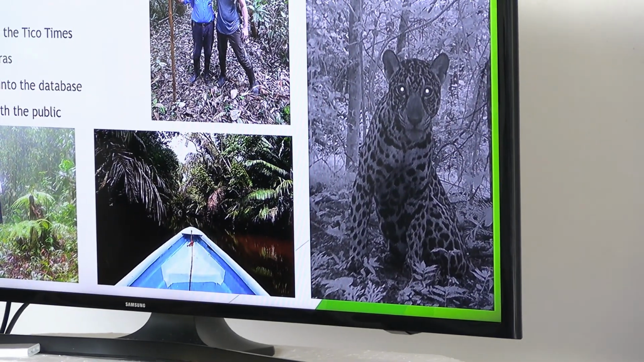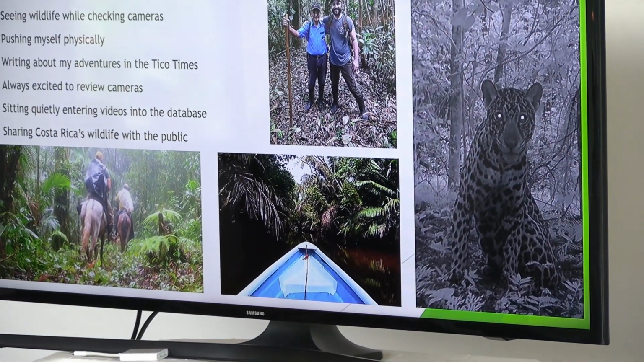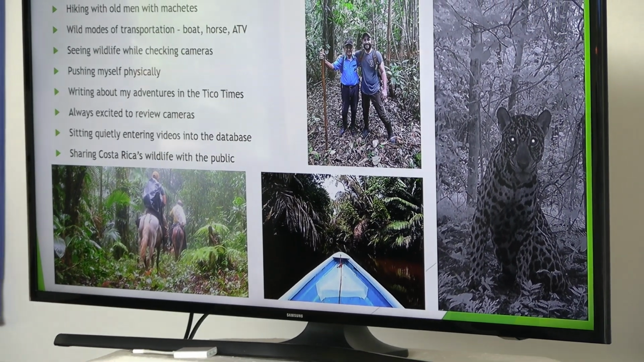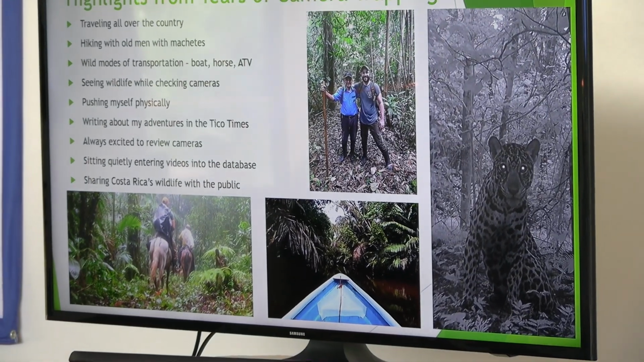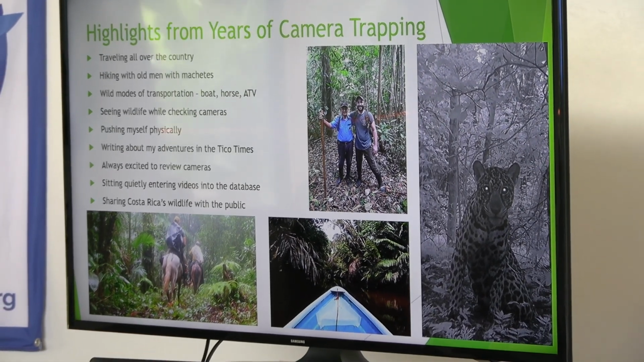Okay, so highlights of camera trapping over the years. What I love about this is that I travel all over the country. I've gotten to go down into Osa and over to Limon. And at this point, I feel like I've driven on all the main roads. I'll leave the house at 3 in the morning and drive 7 hours and run around the forest and drive 7 hours back home.